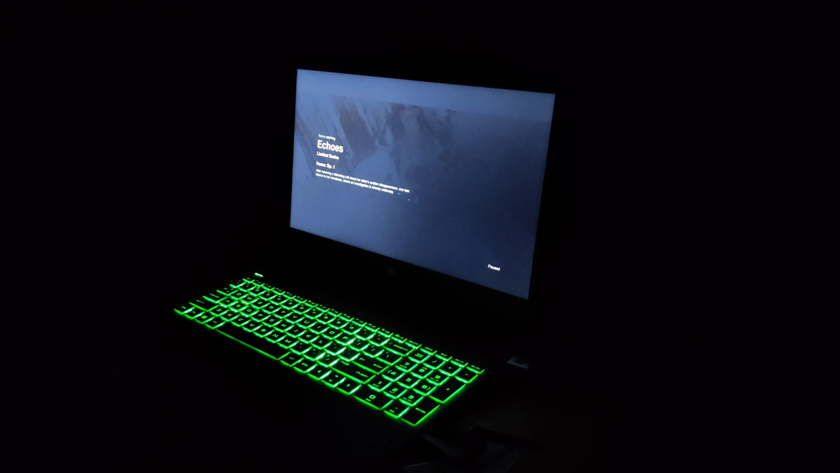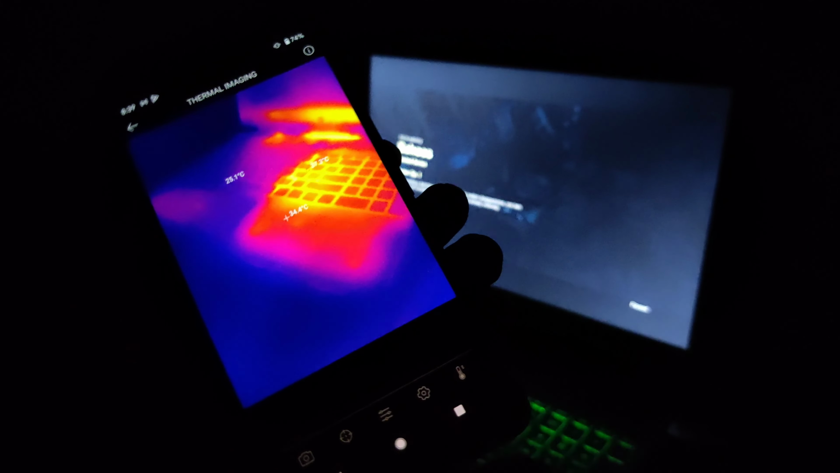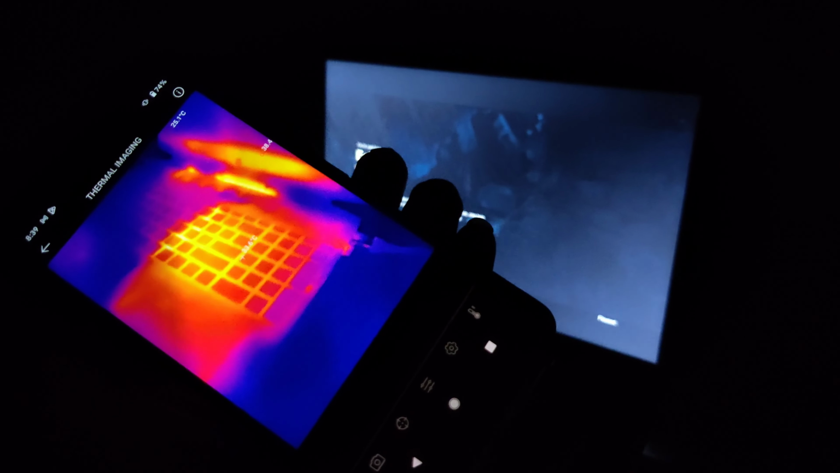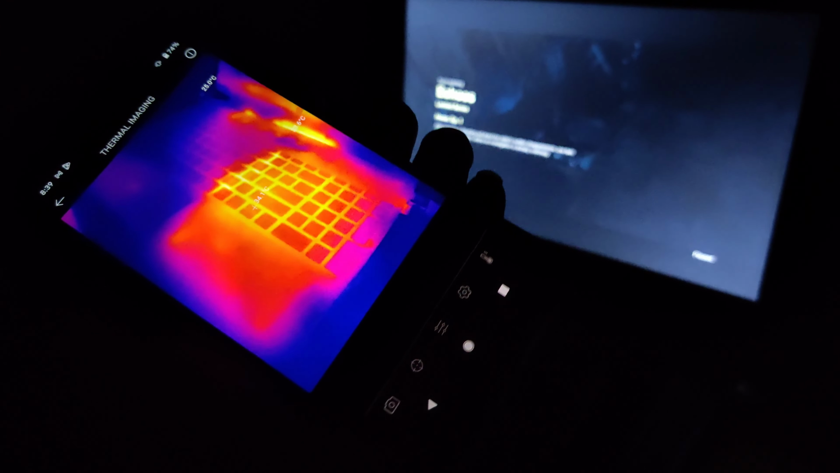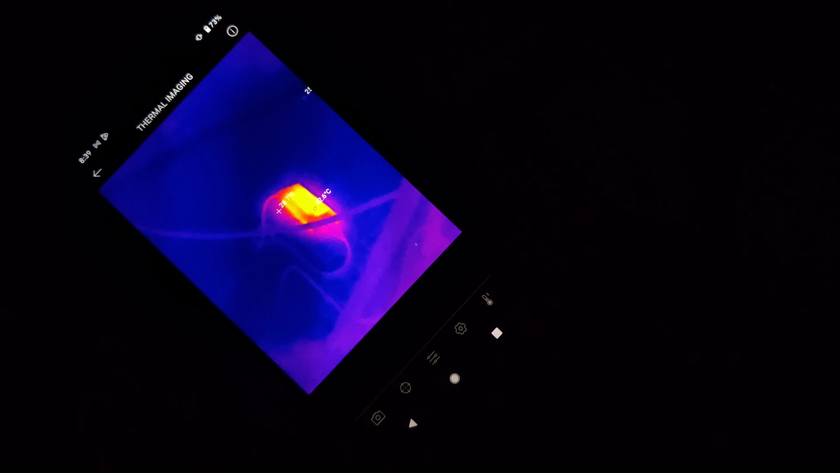It appears we can get the heat signature from the general area of the CPU, as well as the power adapter, which is sitting on the floor. Now we are in a dark spot right now, and we can see that power adapter on the floor, and then the heat signature from the laptop clear as day.